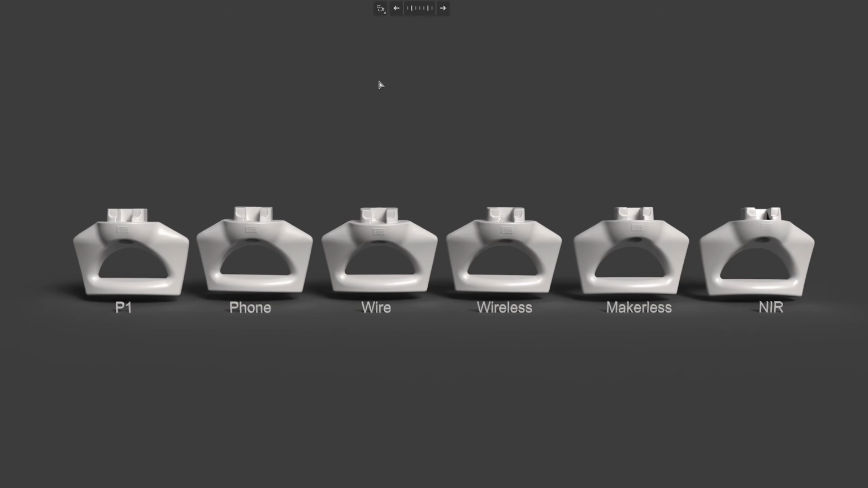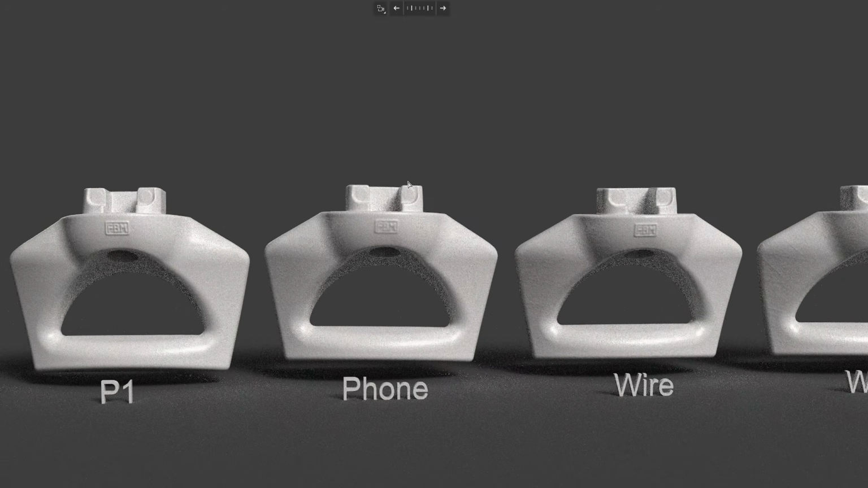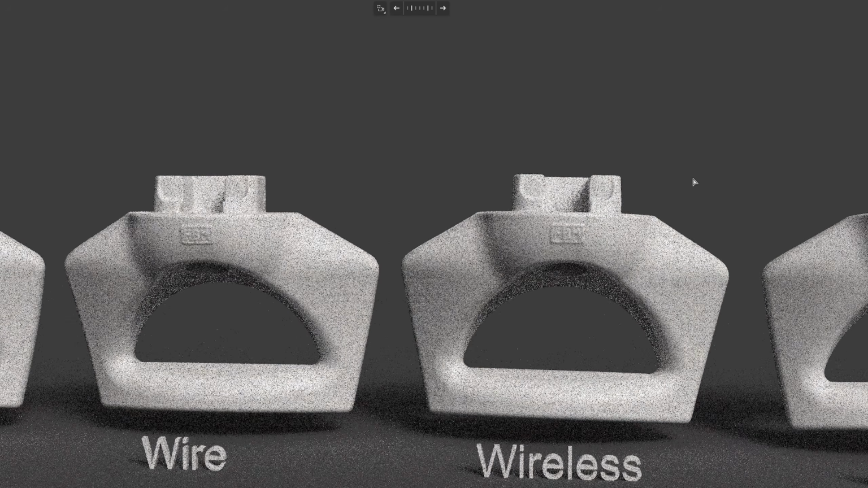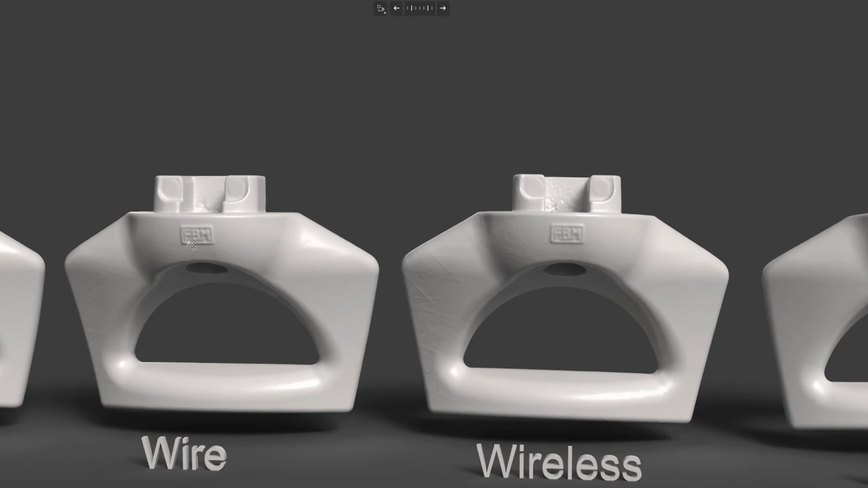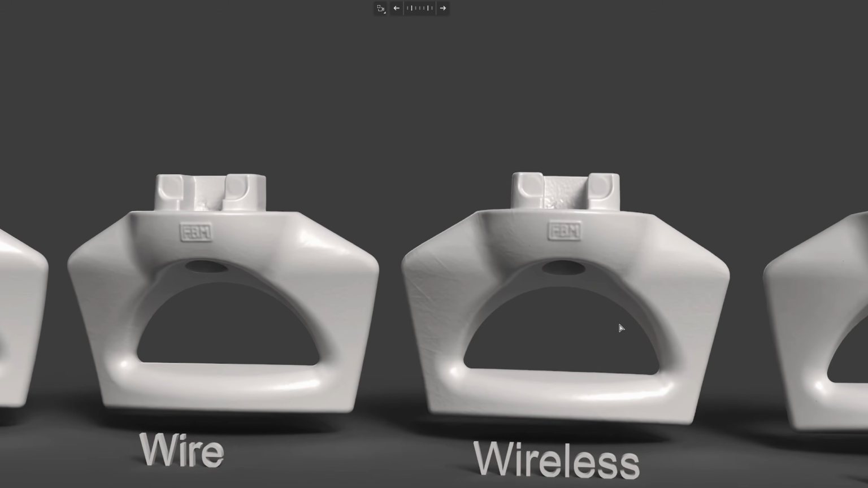Let's compare the scan results across the different modes. I have also included the Samsung P1 in this comparison. Looking at the embossed text, the Samsung P1 delivers noticeably higher detail, followed by the Pika on PC, both wired and wireless. On phone mode, the scan delivers slightly lower detail compared to the PC. There is no noticeable variation between wired and wireless connection on the PC. The results are essentially the same.